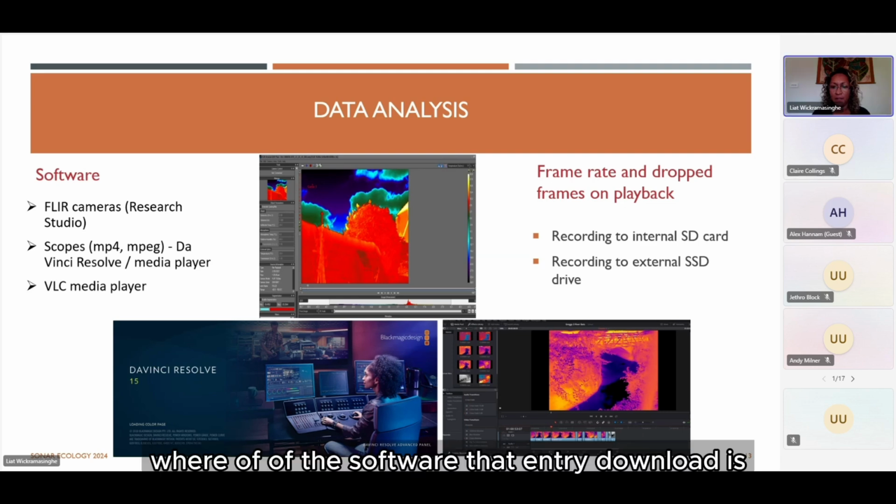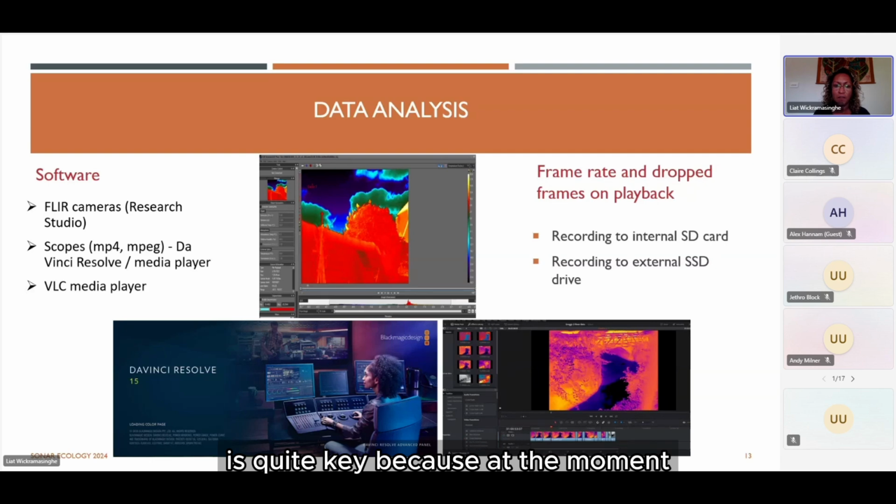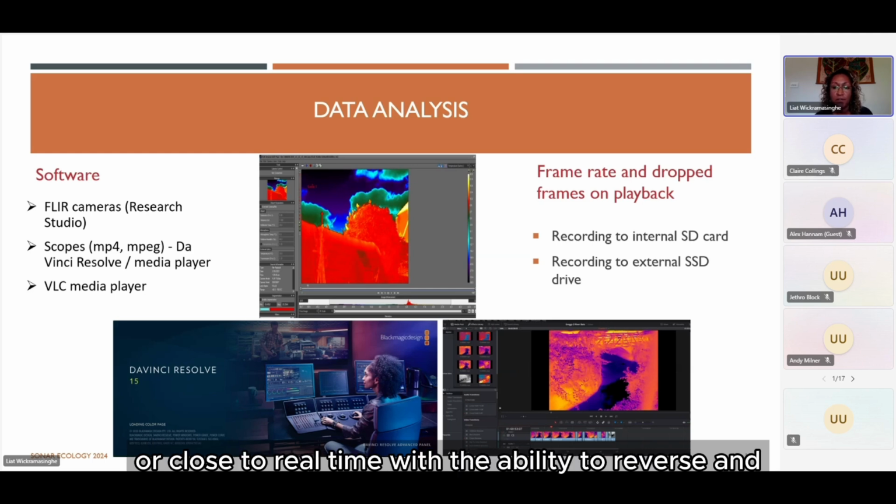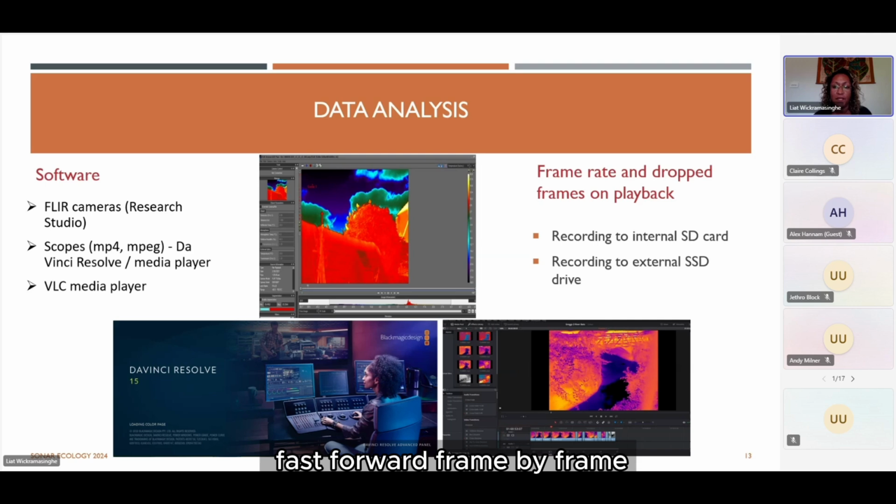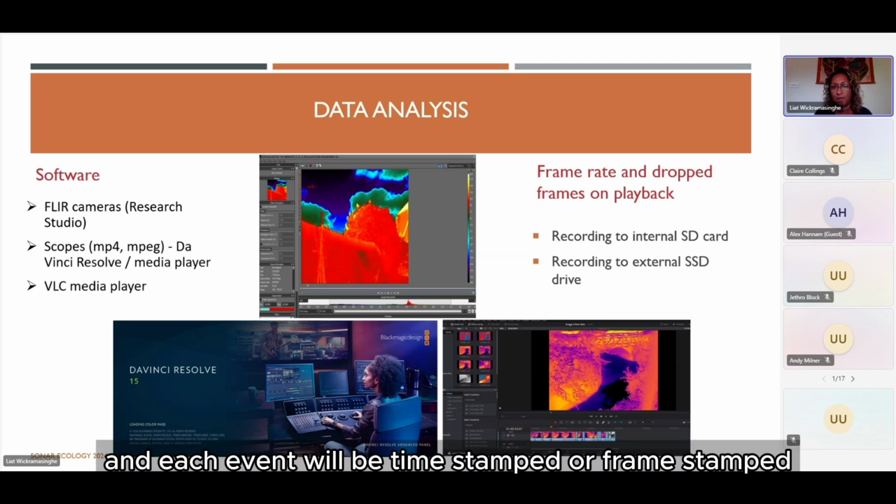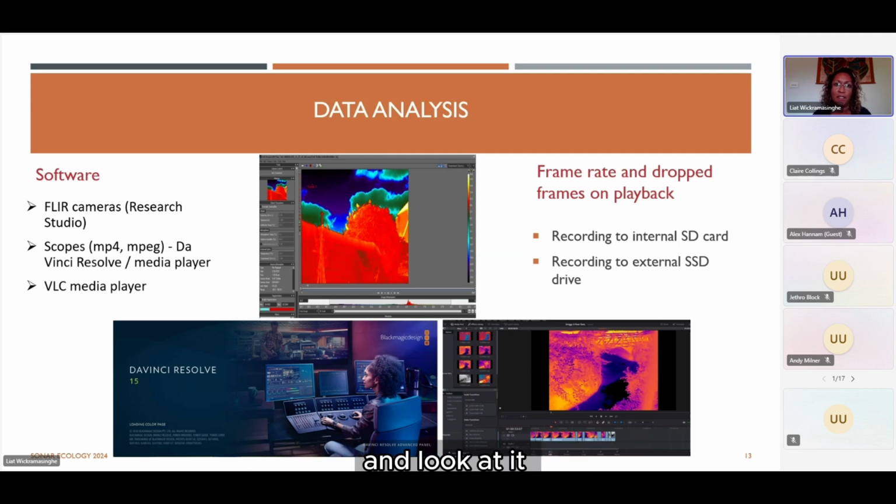The software that Andrew demoed is quite key, because at the moment we're doing this all very manually. You need to be playing footage back in real time or close to real time, with the ability to reverse and fast forward frame by frame, particularly when you're working with MP4 files. So the massive advantage with the Research Studio software is that it will automatically run through hours of footage in a few minutes, and pull out those thermal events for you, and each event will be time stamped or frame stamped, and then you can go back and look at it.